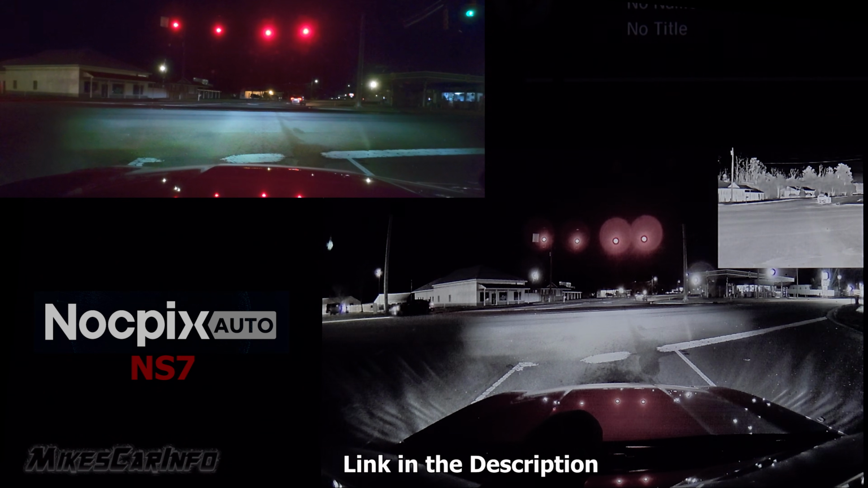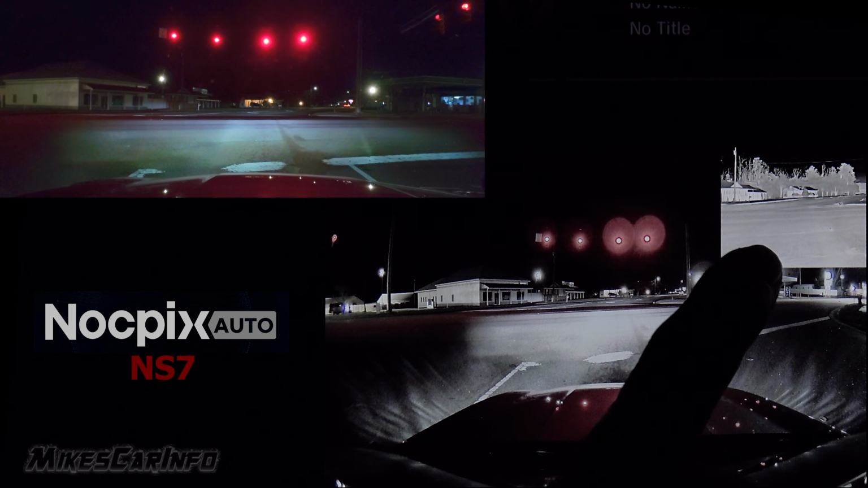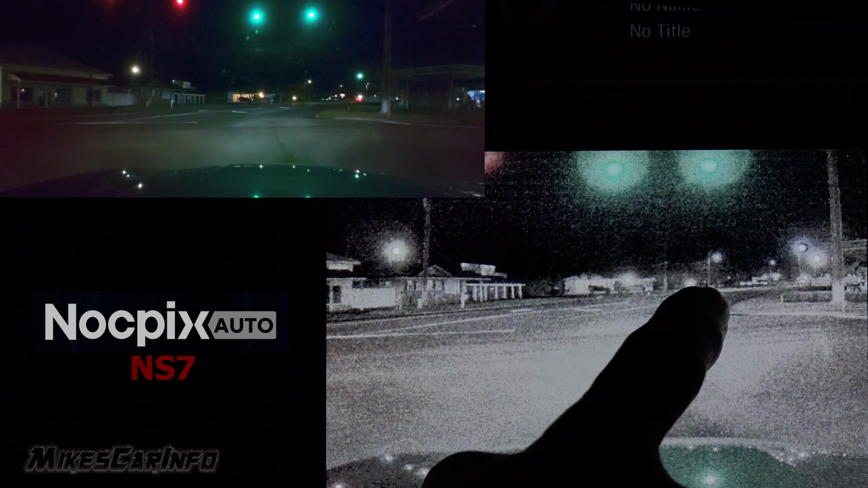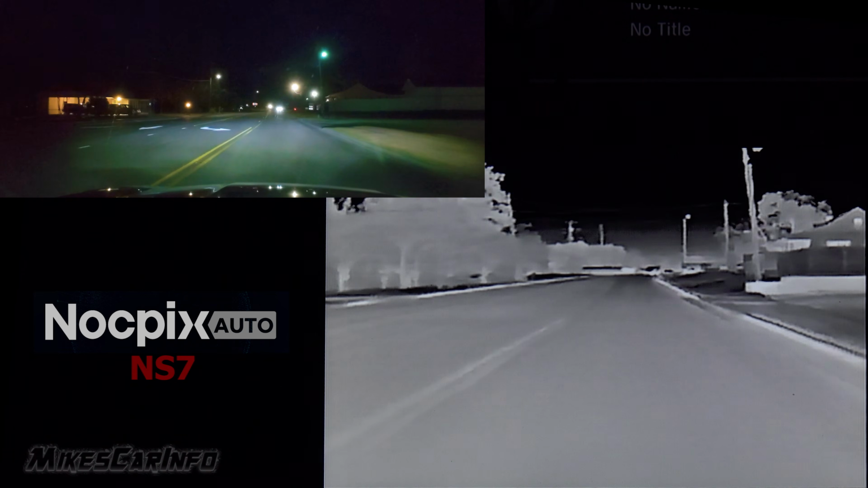So here's the visible view. It has a wider angle, and then you have the little picture-in-picture thermal imaging up there in the corner. There's more of a linear view, not the wide-angle view. And we're back to the thermal imaging here.